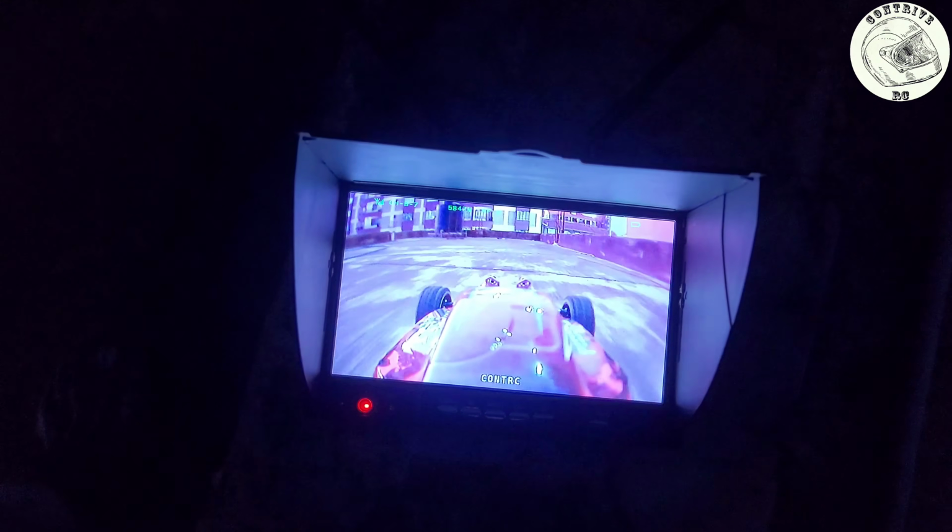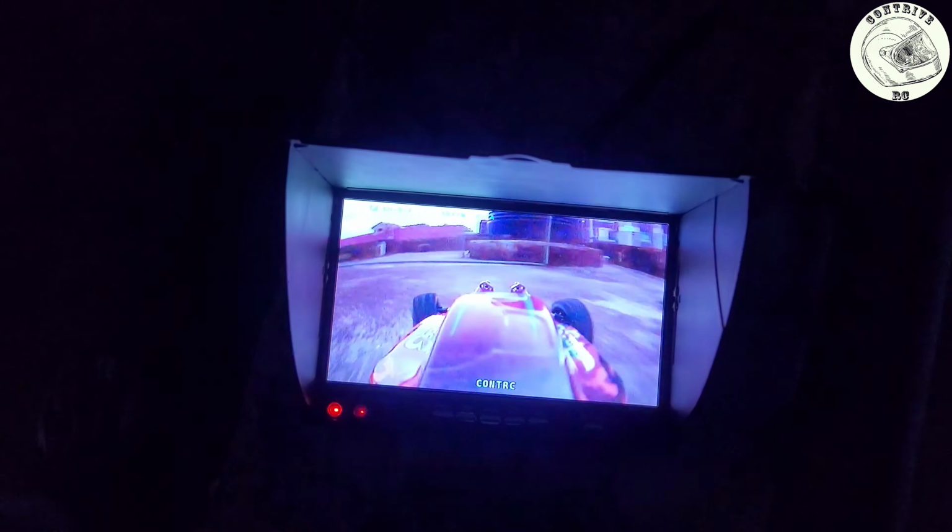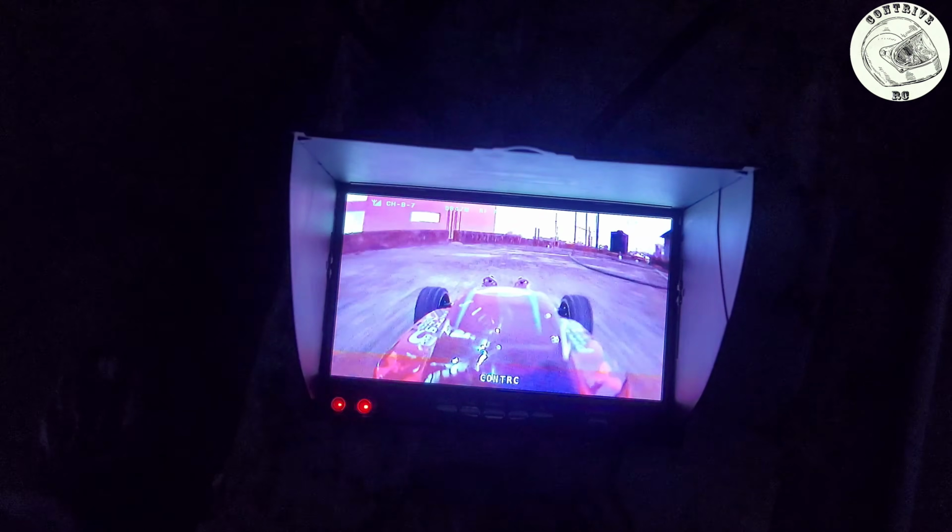This experience has been incredible, especially at night. I'm considering investing in FPV goggles next. Initially, I was worried about vibration causing motion sickness, but with the way this setup is performing, I'm excited to do more testing. I can't wait for the HD experience.